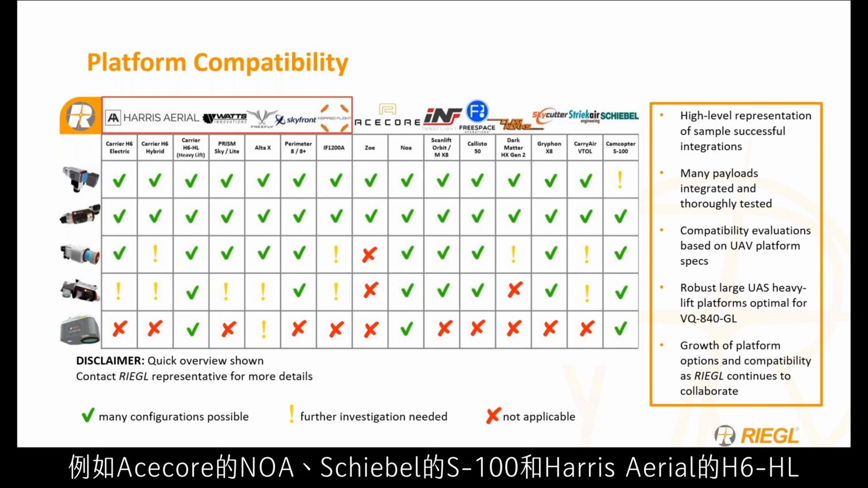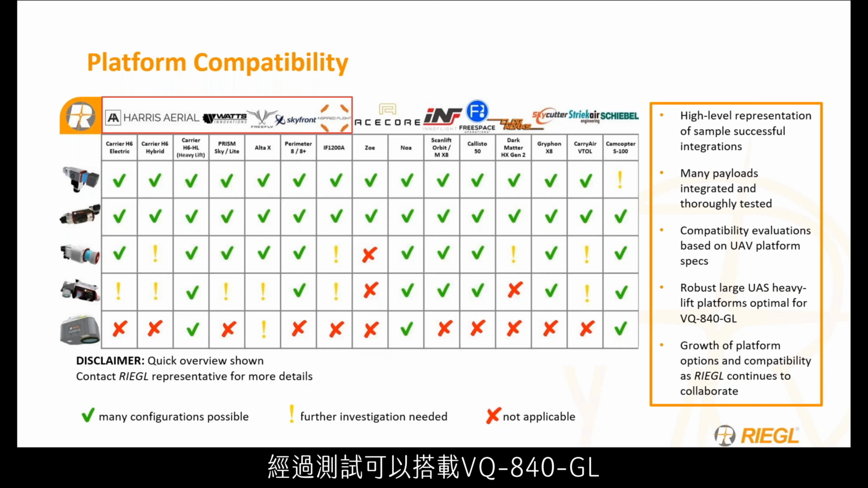For example, with the Ace Core NOAA, the Shriver S100, and the Harris Aerial H6HL, through testing, we have shown that it can carry the VQ840GL with ease.